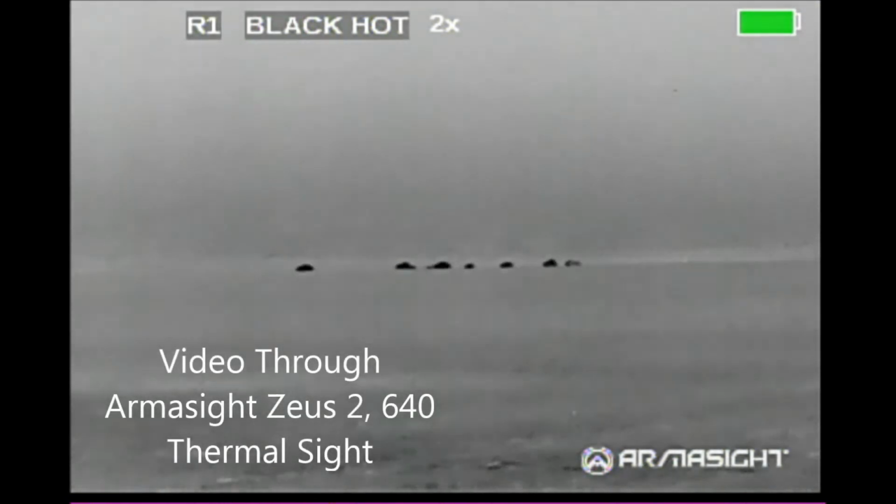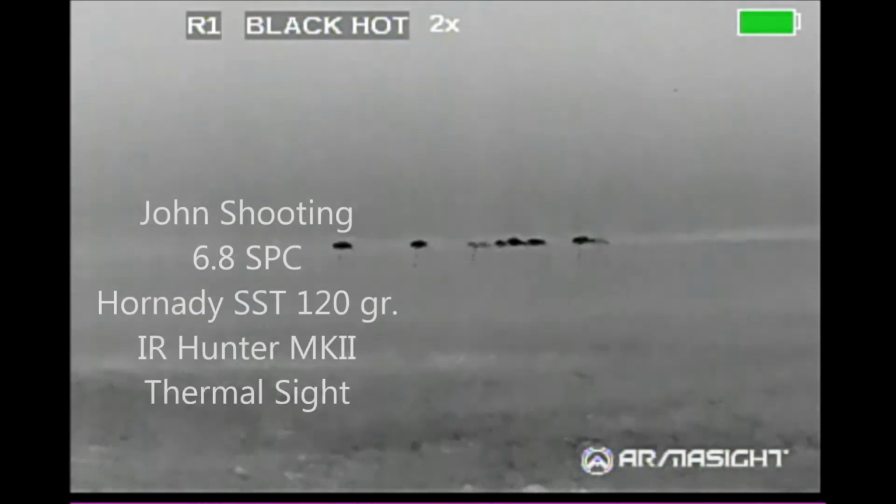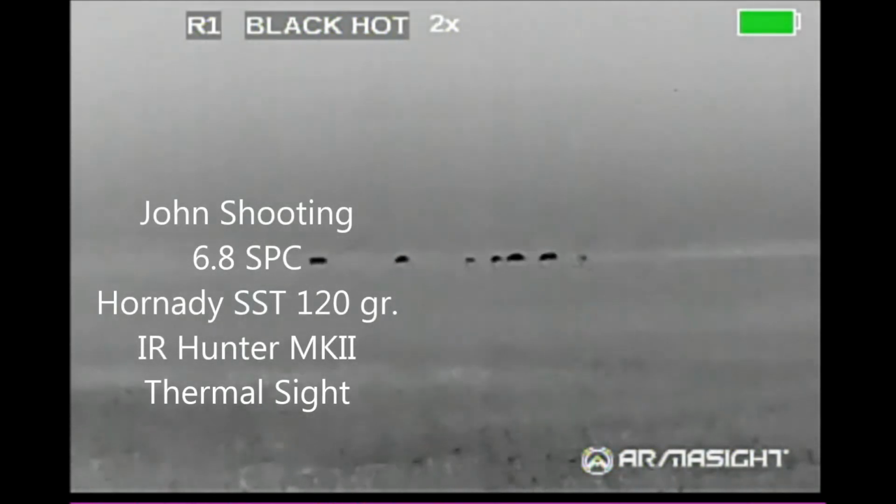For Memorial Day weekend, had an opportunity to hunt with two of my buddies here in North Texas. This was actually the third group of hogs that we got onto that pulled a Houdini on us, in this case disappearing into the high grass behind them as we slowly made our approach. Eventually, we got onto this one group of hogs out in an open field that had no place to hide.